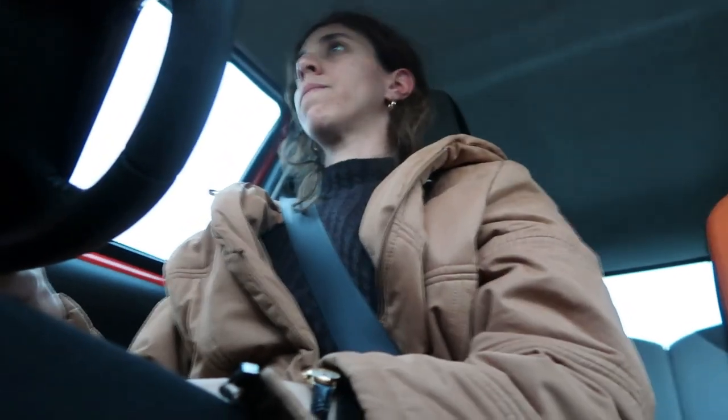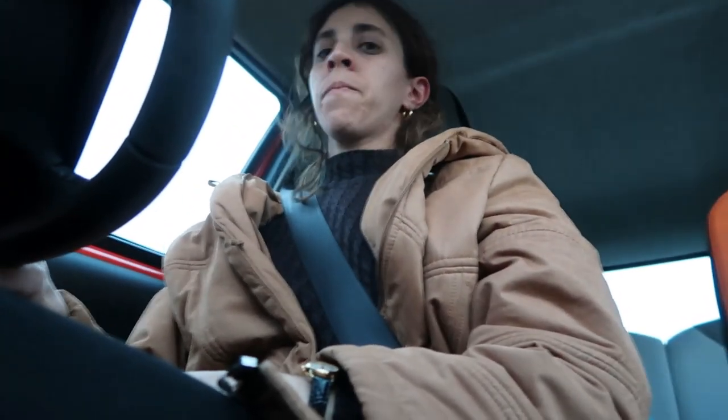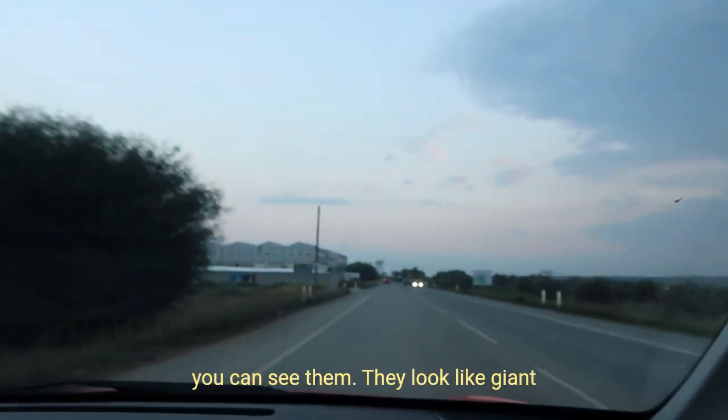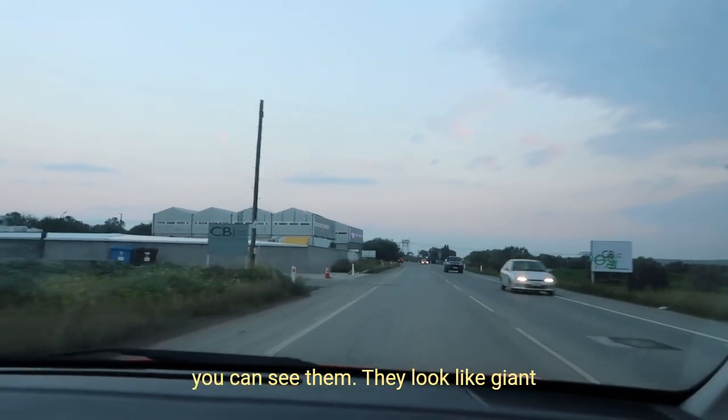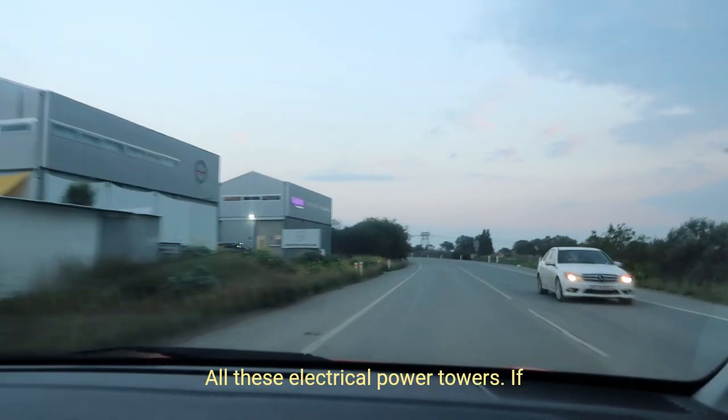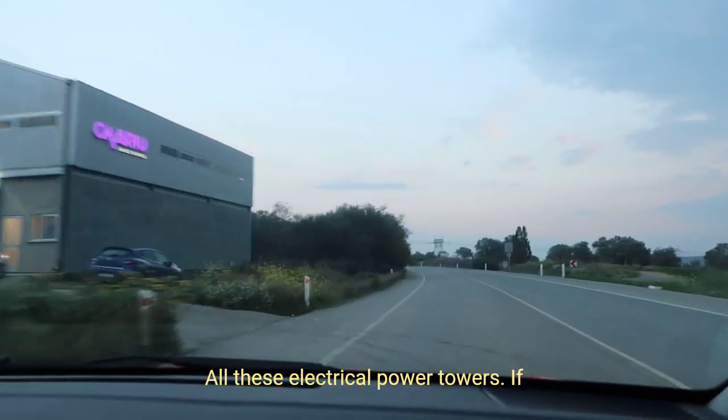Yeah, there's these, what do you call them? Towers. If you can see them, they look like giant cats. Are these electrical power towers?